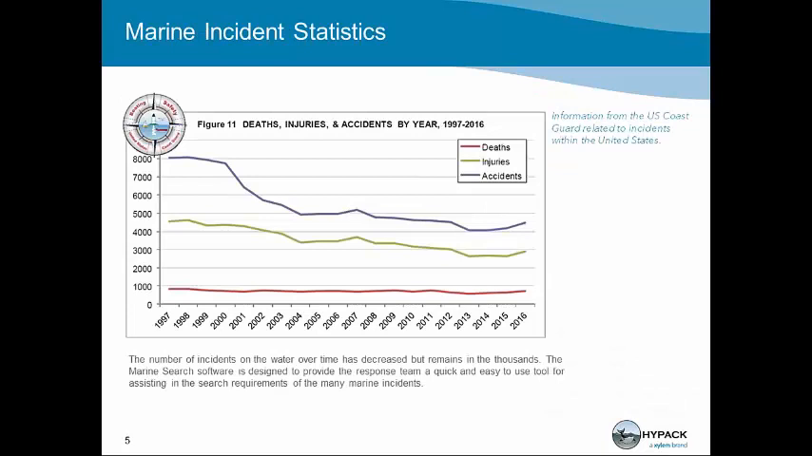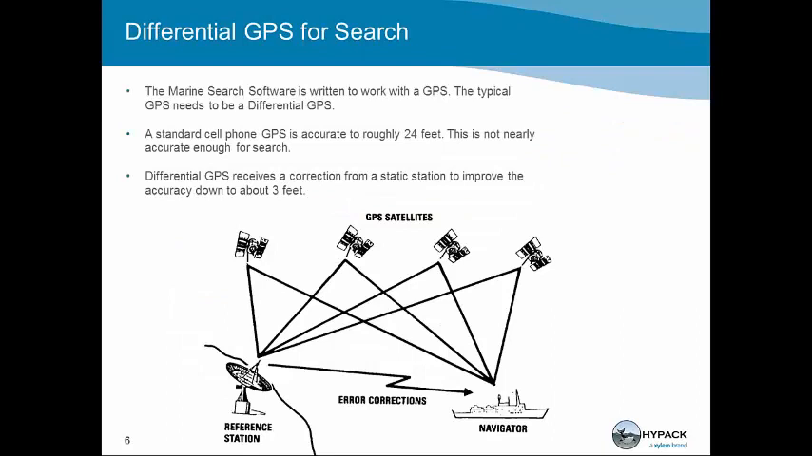One of the reasons marine search came about was because of the number of incidents where people are lost in the water or accidents occur, and we needed to provide a software for our customers to be able to go out and search in these environments or during one of these incidents. The slide we're looking at here discusses the number of incidents over the last 20 years. You can see according to the last 20 years, the number of incidents have declined. However, they still number in the thousands. This only covers the United States, and outside of the United States and the world, this is also a problem. The source of this slide was from the U.S. Coast Guard.